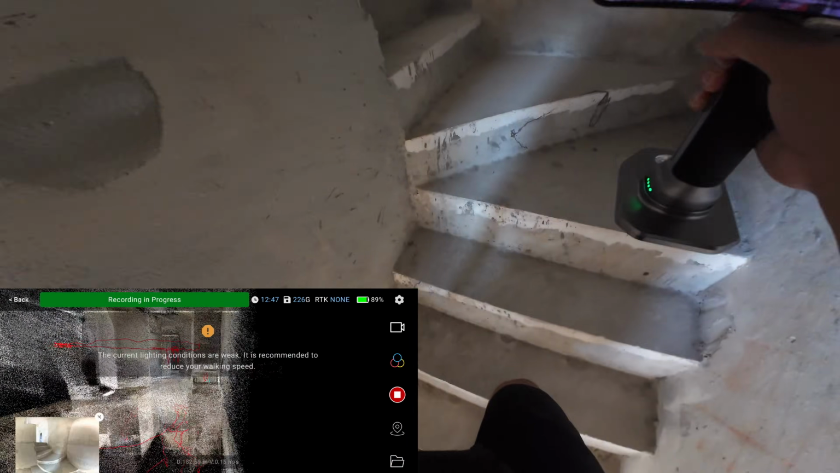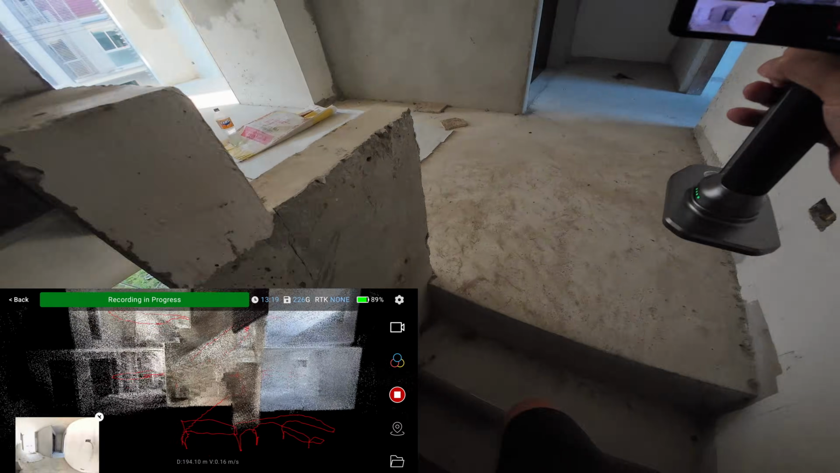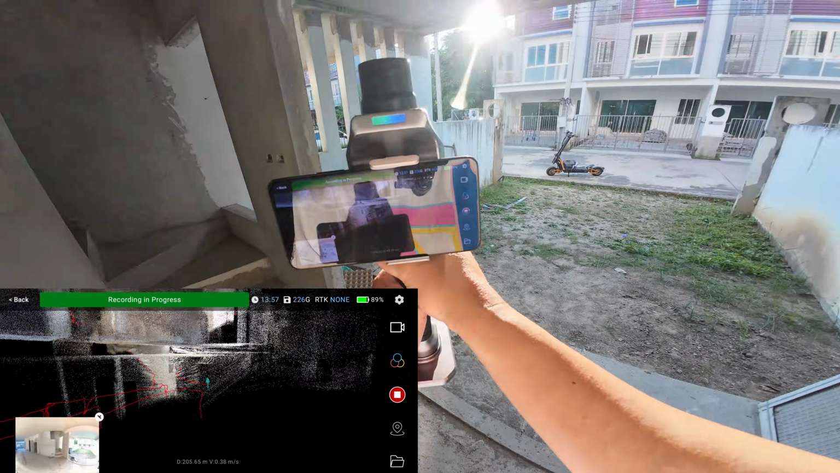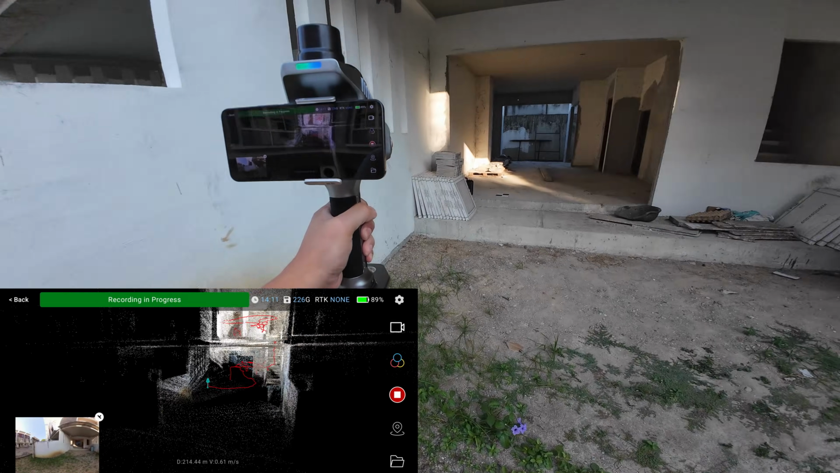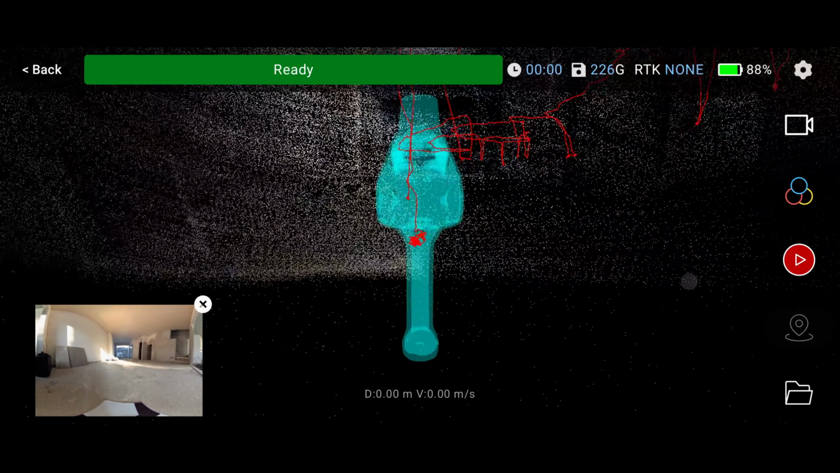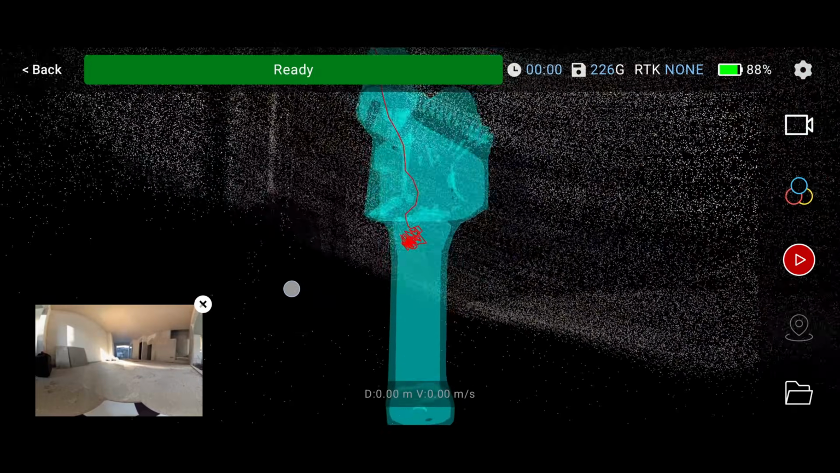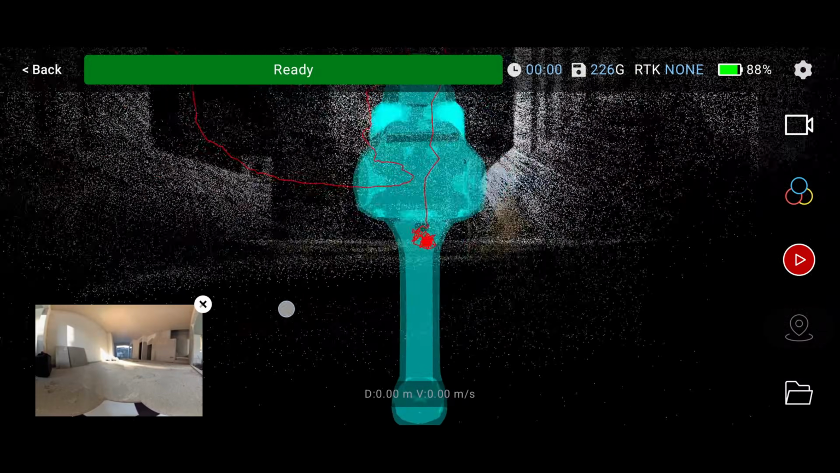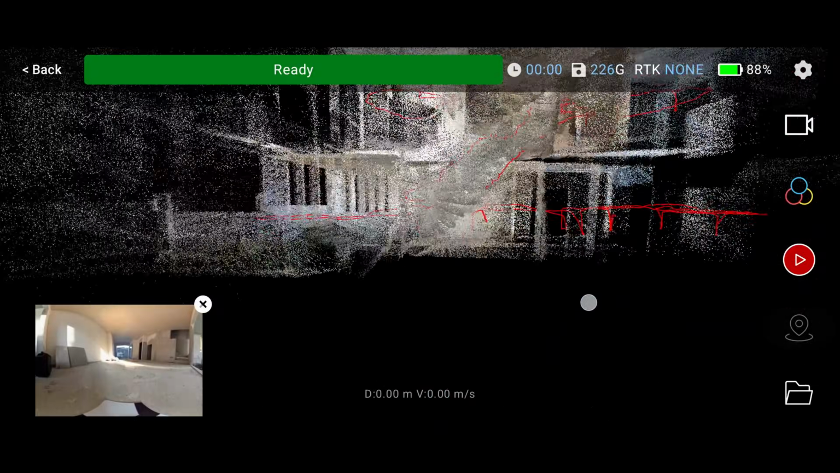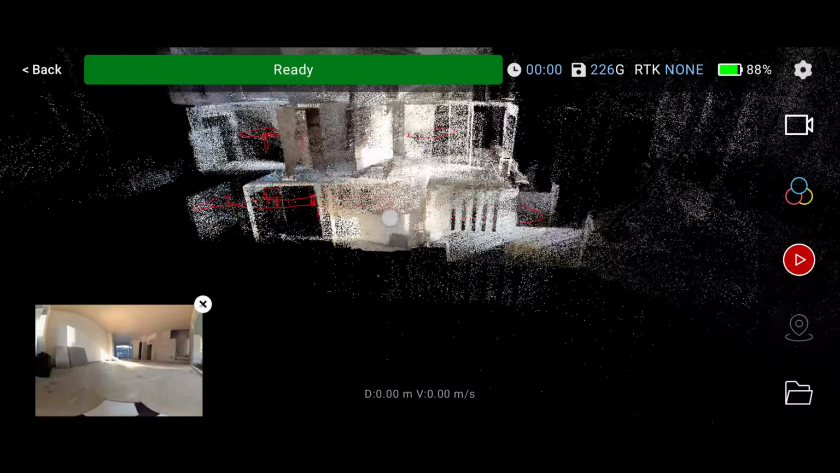Okay, here's a warning. It's very dangerous to walk backward on a construction site. You should not work alone, and you should have a spotter to check for safety. 14 minutes of scanning time, 200 meters of travel distance. The start and the end point match exactly. The IMU sensor works very well. There is no noticeable error on the preview screen.